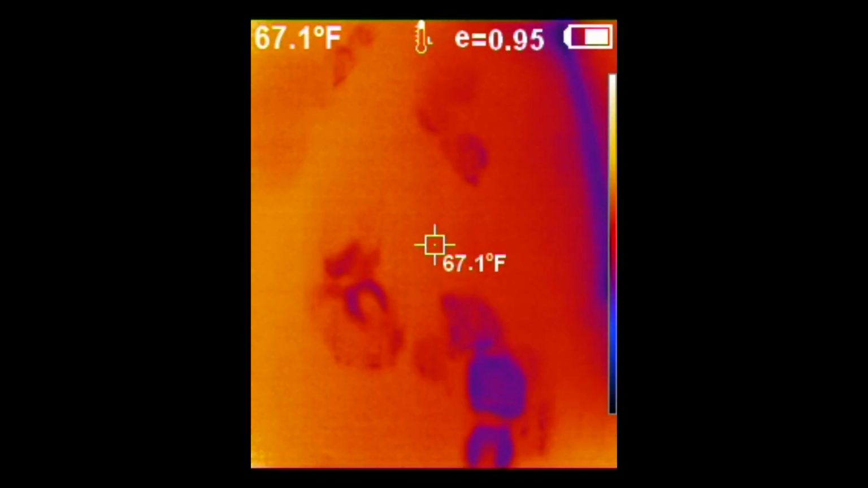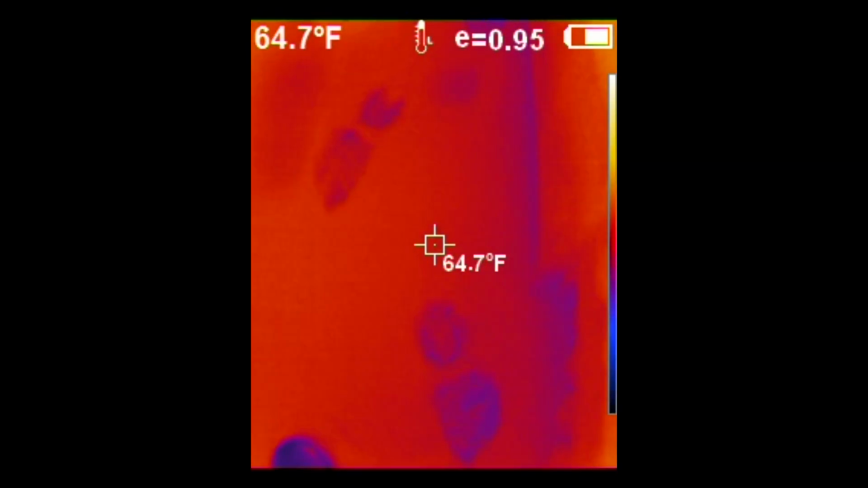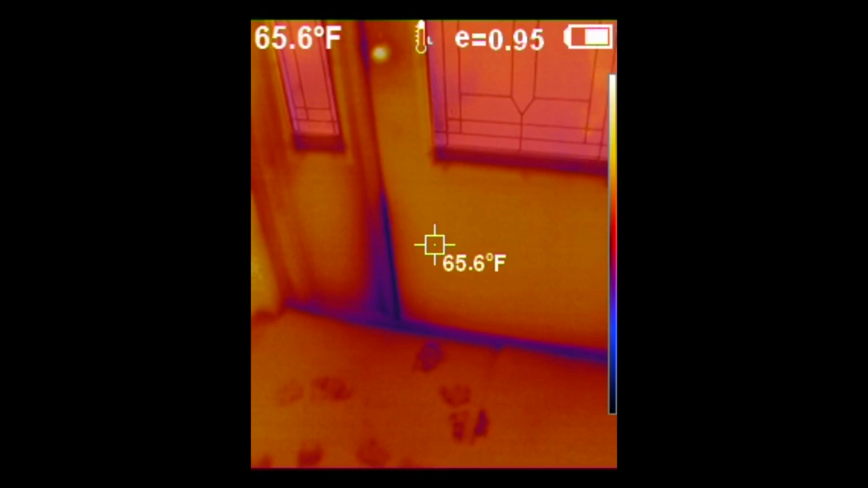And to give you an idea of sensitivity, it even will detect my footprints on the floor after I've left it. Just the latent heat from standing on the floor for a few seconds. And this stuff was done a minute or so before, and I can still detect the heat signature. It's pretty wild. Its sensitivity is very good. Of course, this is what these are designed for, detecting where you're losing heat.